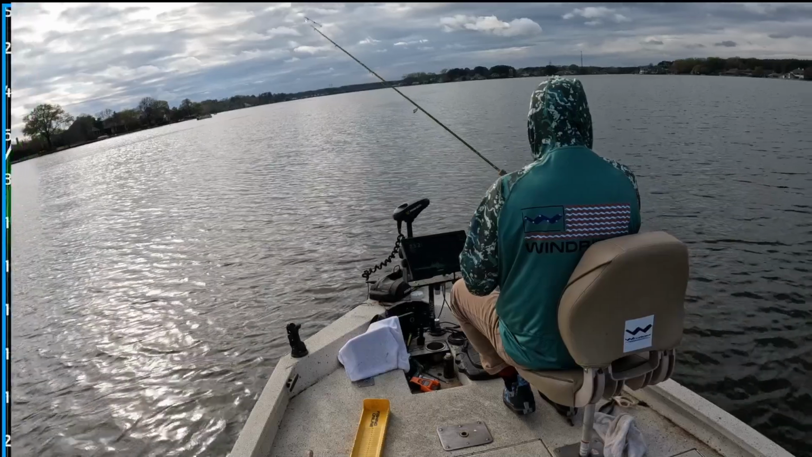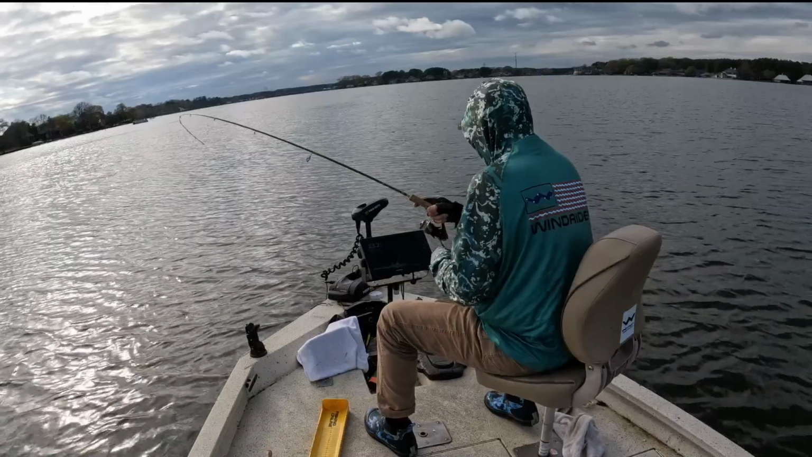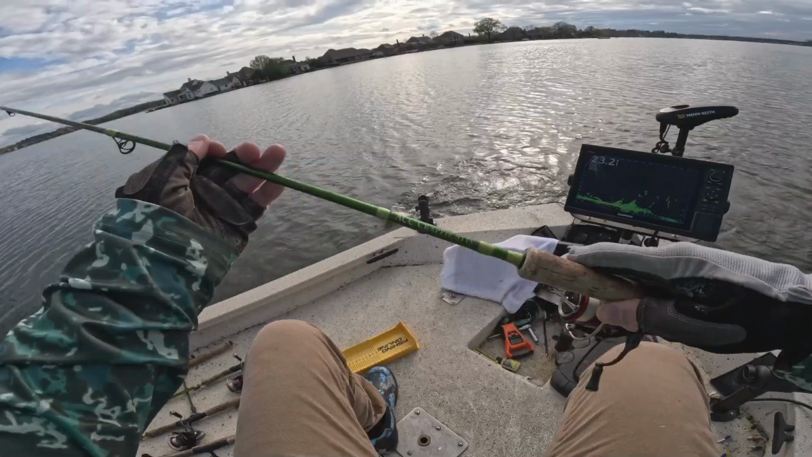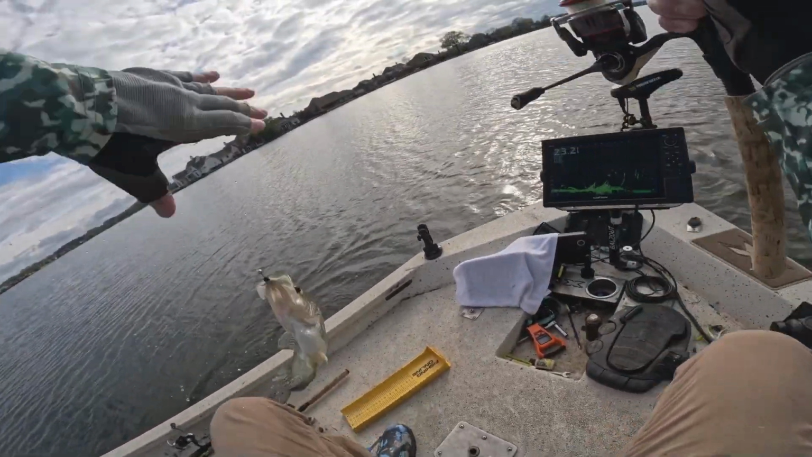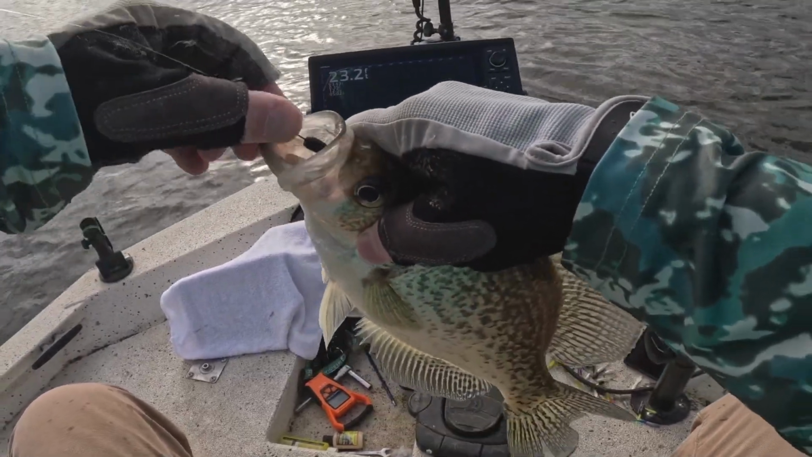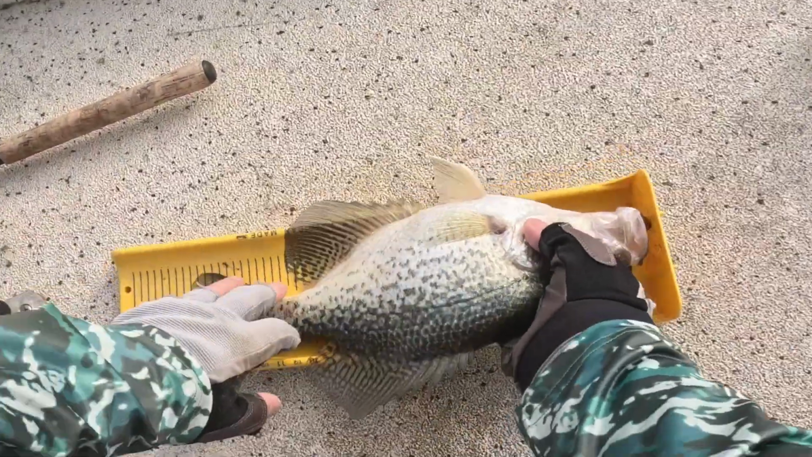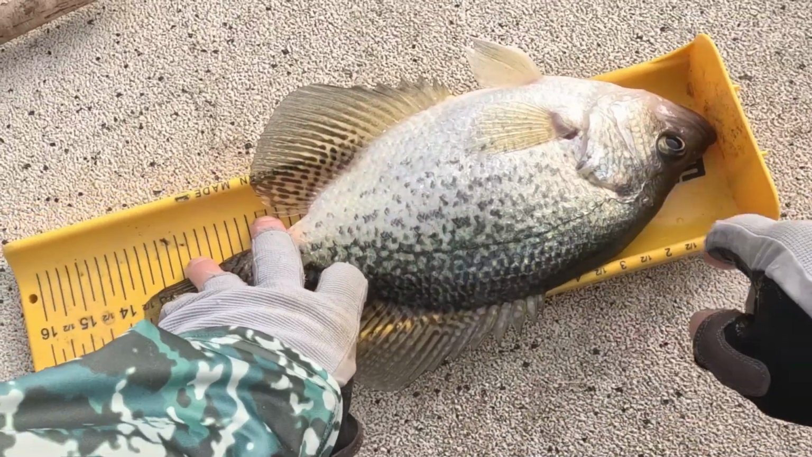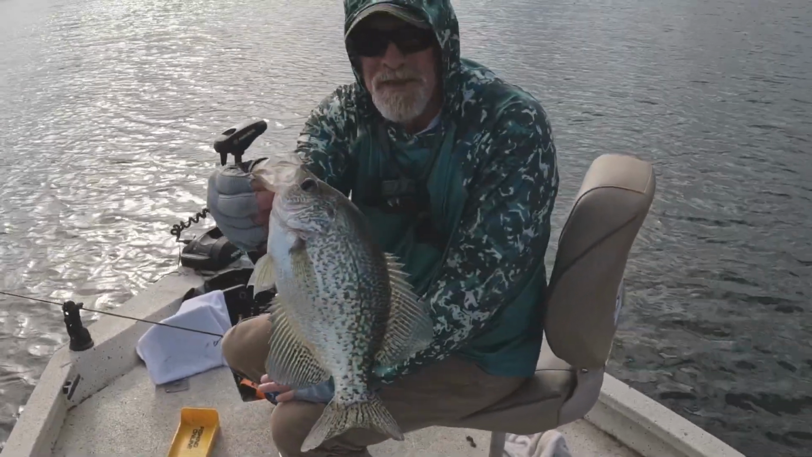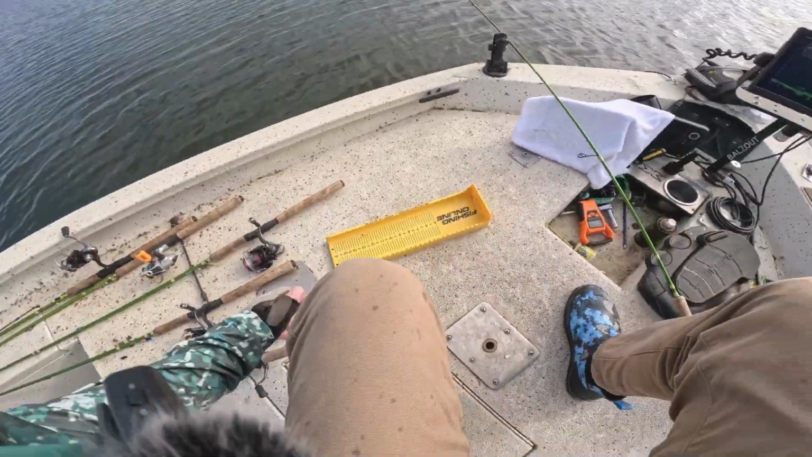Hope it ain't a catfish. That's a crappie. Yes. That's what I'm talking about. Oh yeah. Get up here. Got on the 1/16 ounce nickel plated Crappie Magnet. That's a good male. Look at that sucker. 13 and a half. Over 13 and a half inch male. 13 and a half inch black crappie. Yeah, look at the thick shoulders on that dude. Get in there. What I'm talking about.